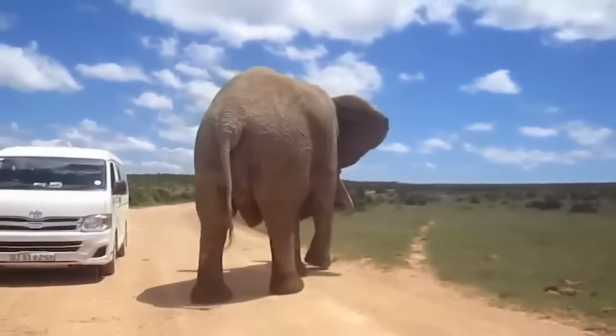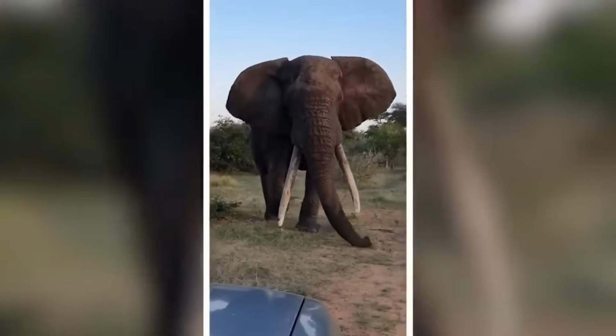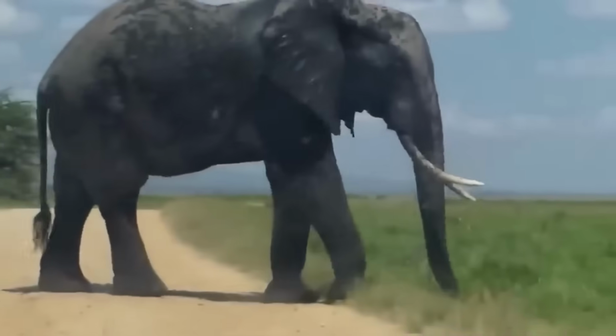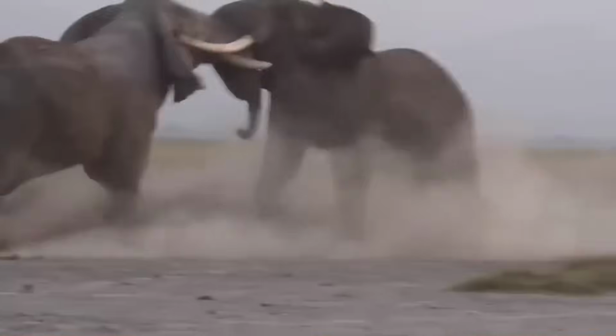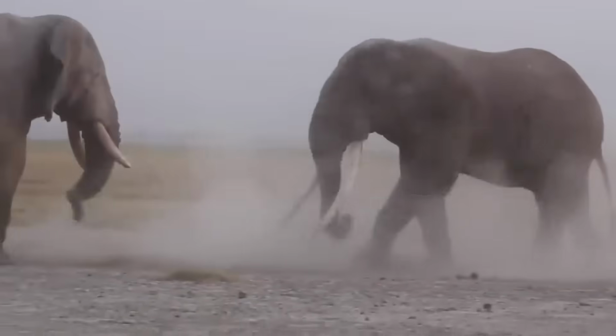And when they feel threatened, they're not afraid to throw down. They've been known to attack and even kill humans who got too close to their turf. So if you're ever in the presence of an elephant, be sure to give them their space and show them the respect they deserve. Trust me, it's better to be safe than sorry when it comes to these big guys.